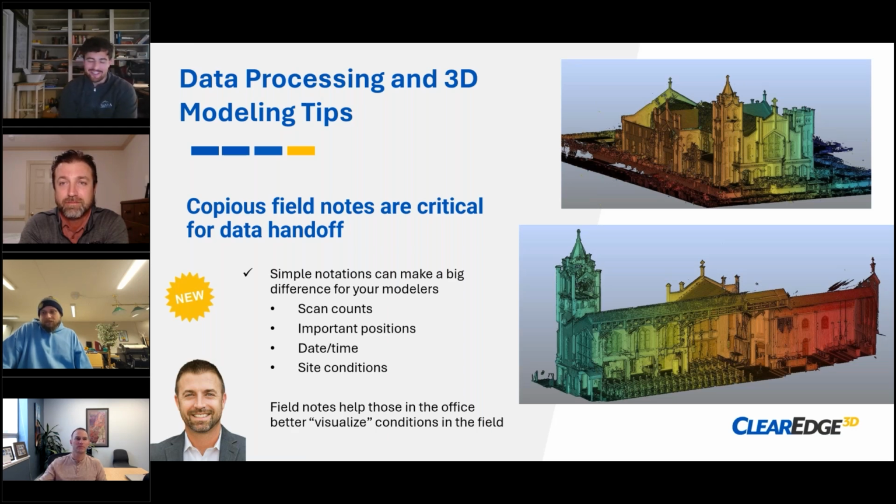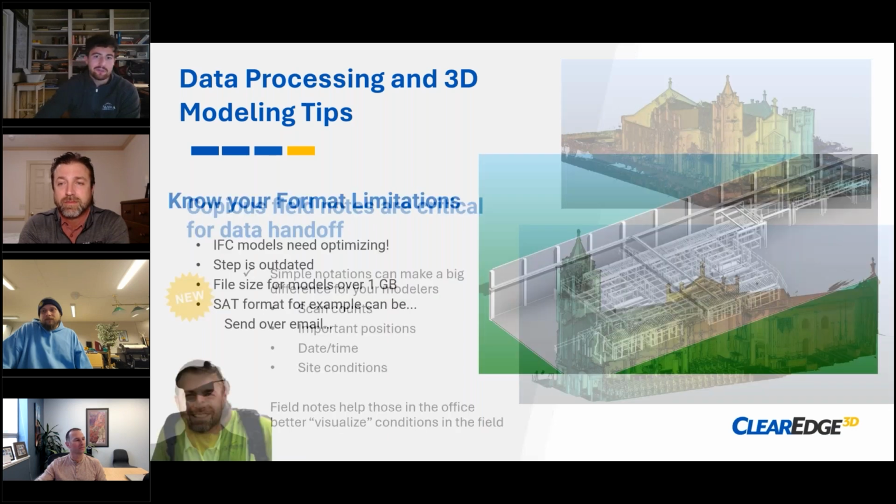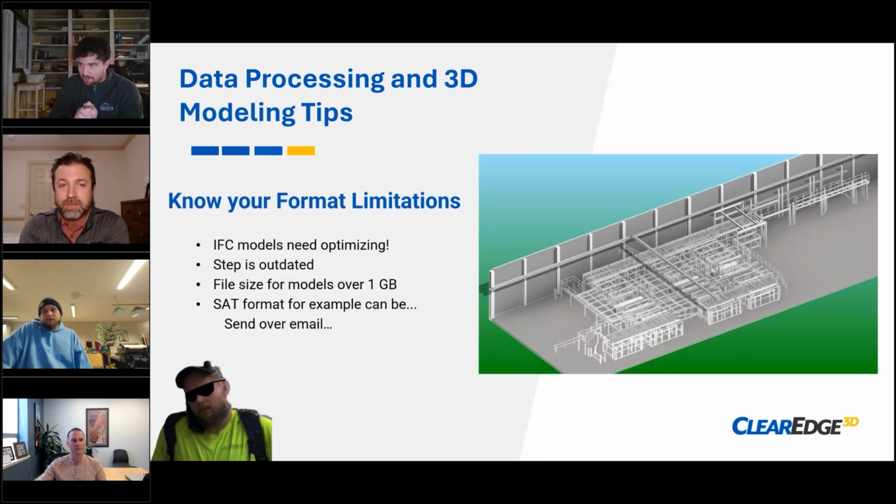Well said, Ted. Well said. Actually, speaking of the manufacturers, and Clearidge included, another fun topic, and this is one that I feel like a lot of people miss or take for granted, is a little bit about file formats.